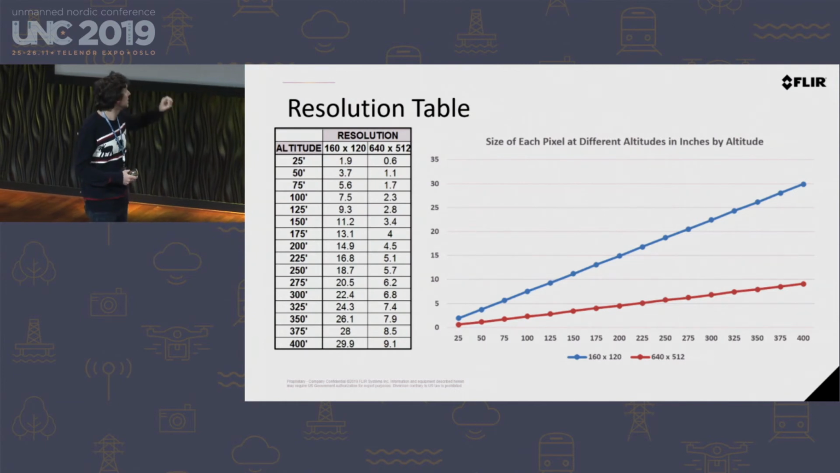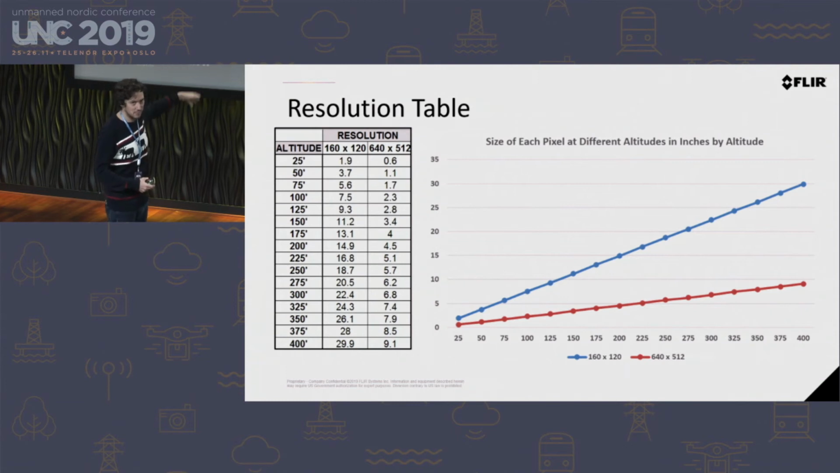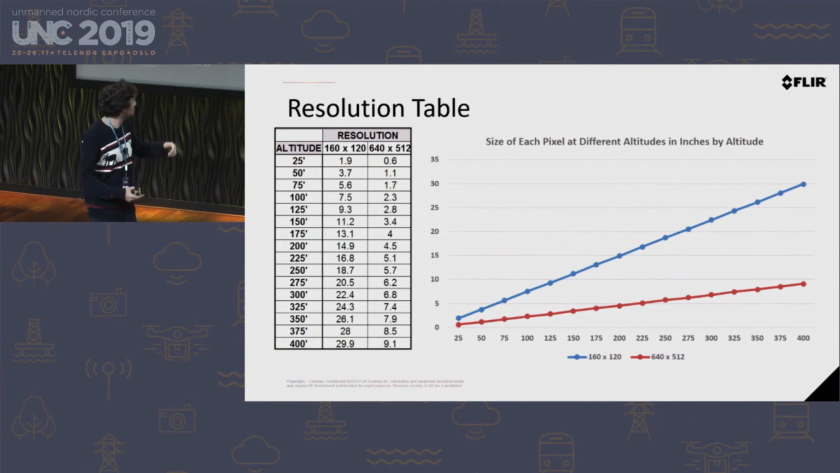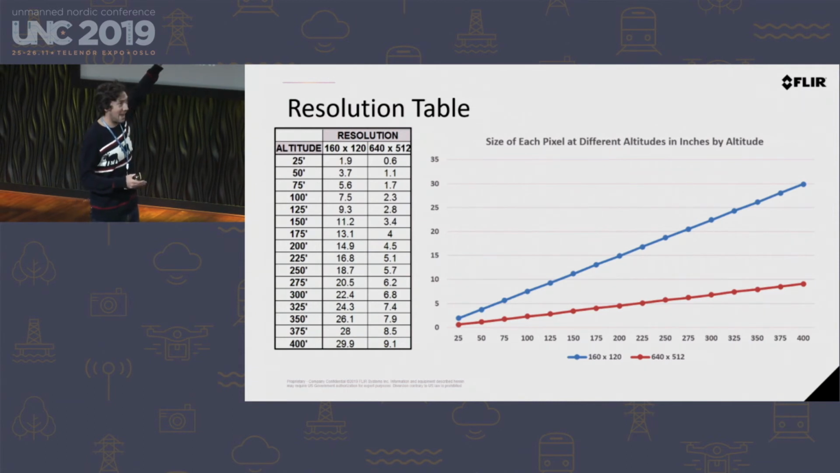So what we do here is, and this is in inches and feet, and I apologize that I didn't translate this, left-hand side, altitude, how high you're flying. First column is going to be 160 by 120, and the number is how many inches on the ground per pixel. So let's say that we're trying to locate a cat, and that cat on the ground is 12 inches or a foot, a third of a meter. What we would do is, knowing we need 5 pixels, if I'm looking for a 12-inch subject, divide that by 5, it's roughly 2.